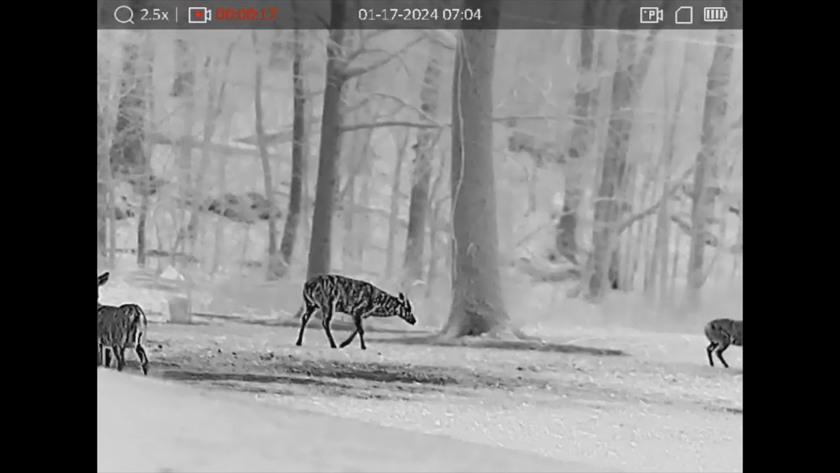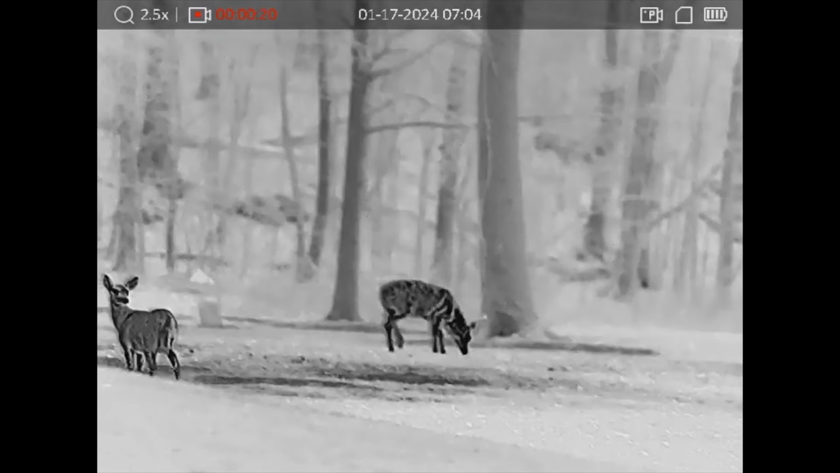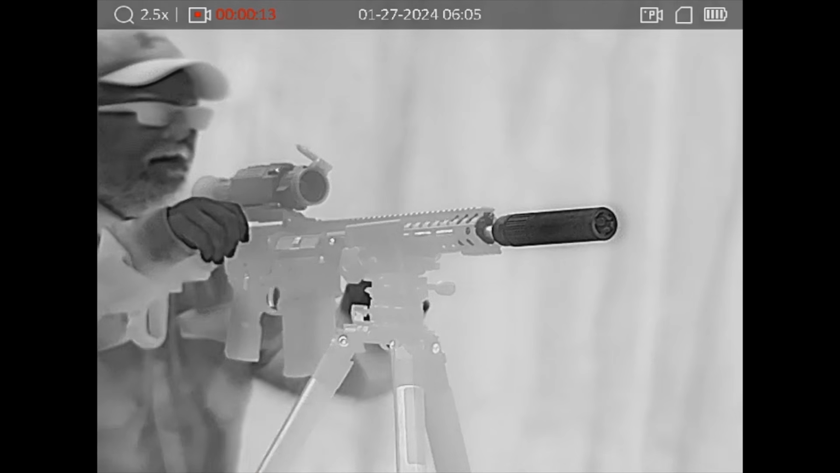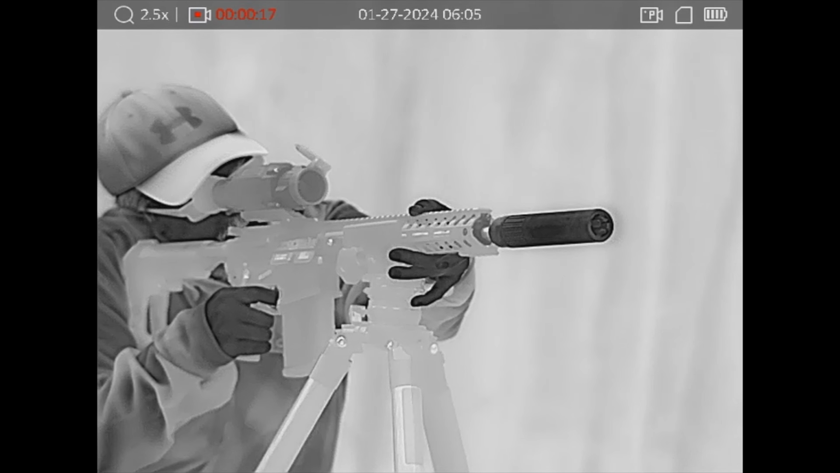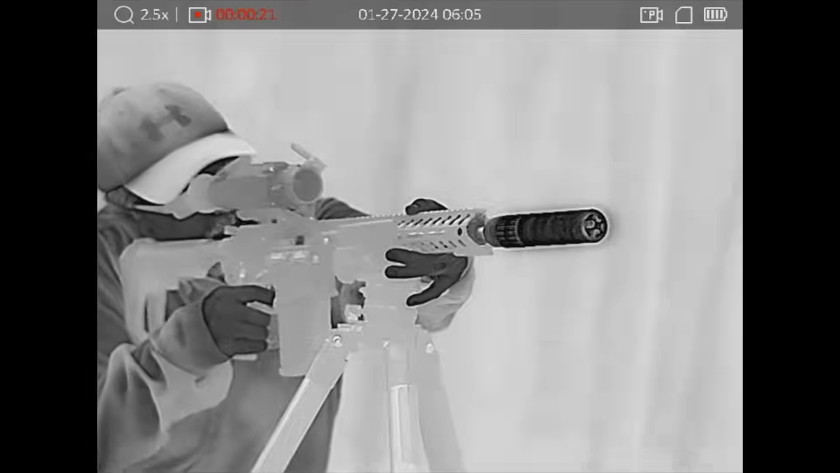I love talking about thermal optics because thermal optics, more than any other optic, give the user the ability to see game or threats day or night with great ease. It truly gives the user an immense tactical advantage. Today we are going to be talking about the AGM Rattler V2s.